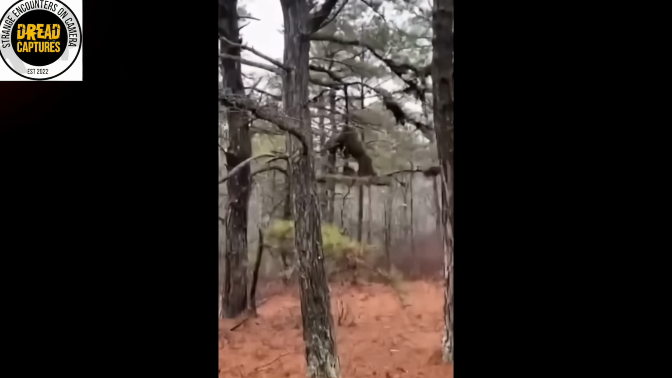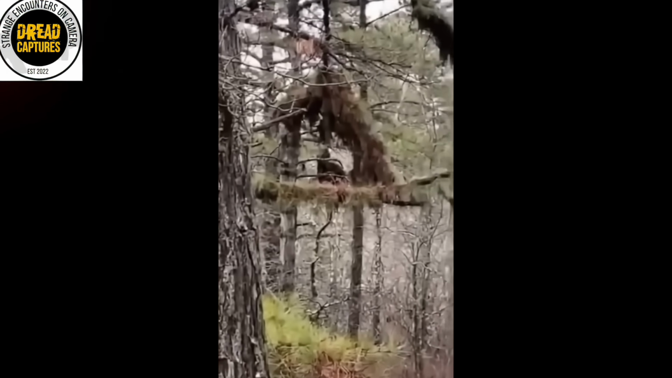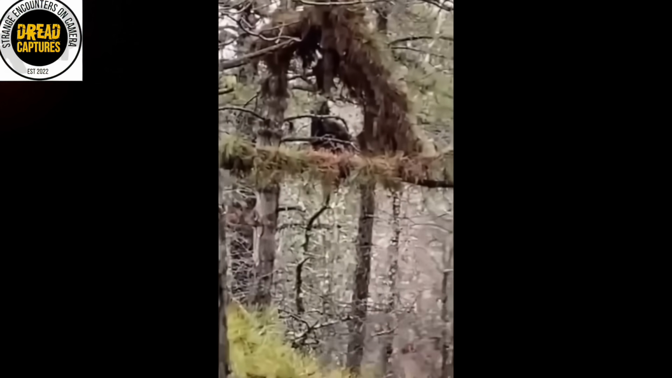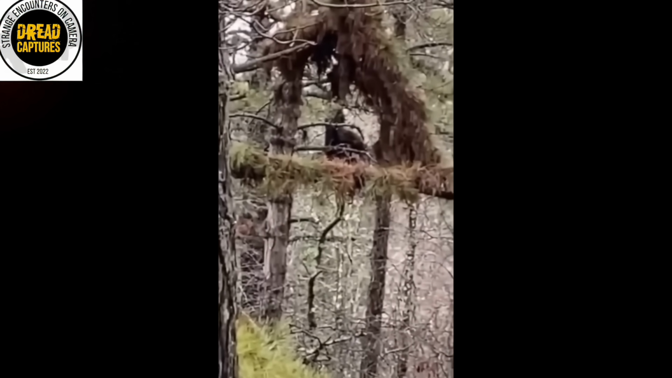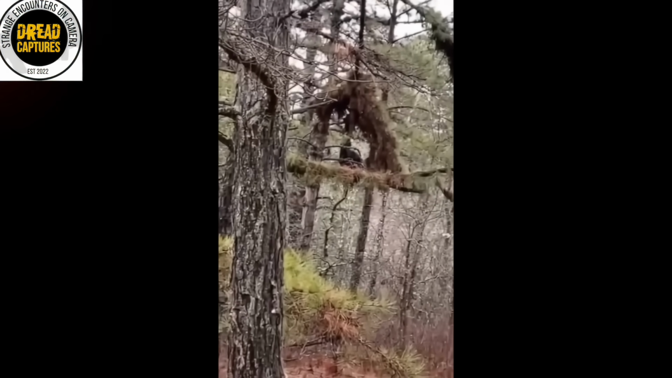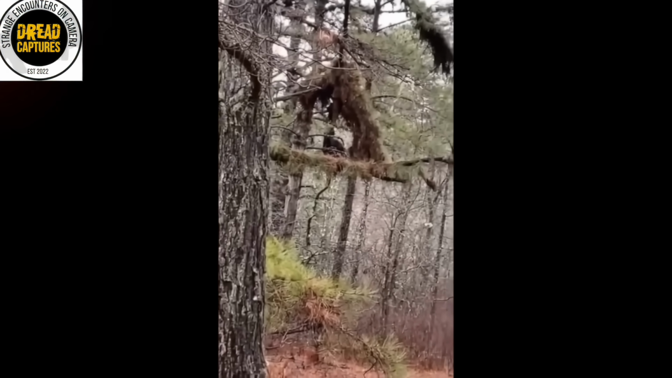Now this one here does have my attention. A subscriber sent this into a well-known channel after spotting this in the woods. In the clip, tucked between the trees is a small triangular structure with what looks like a dark shape or creature inside. The quality of the video isn't great and you can't make out many details, but this isn't something you see every day in the woods.